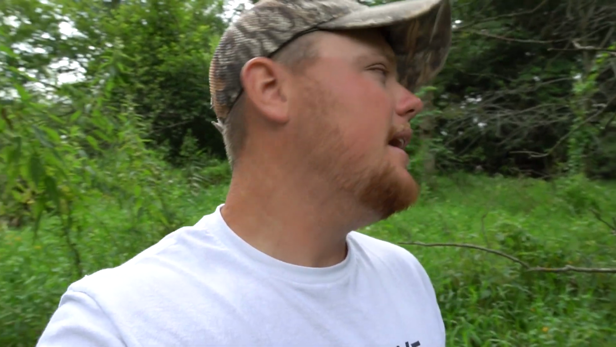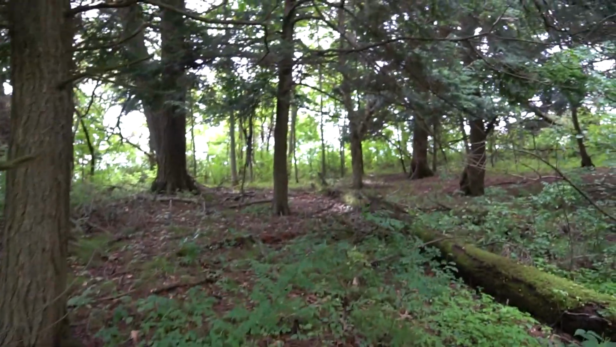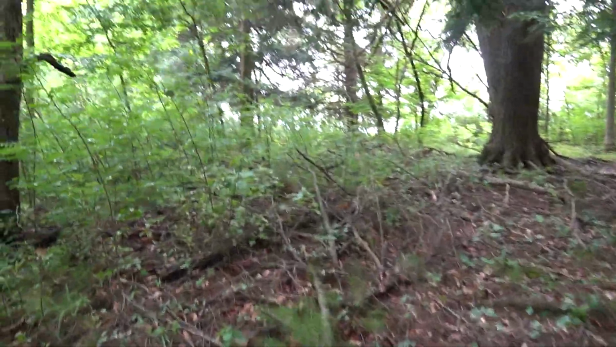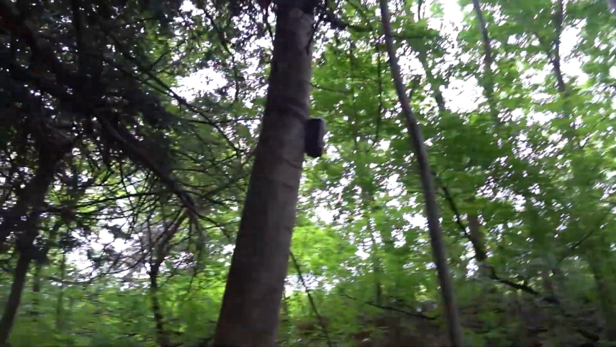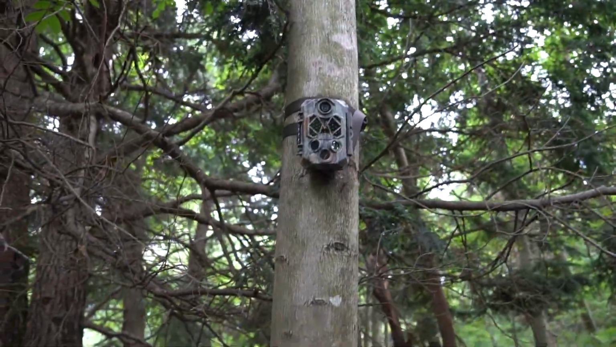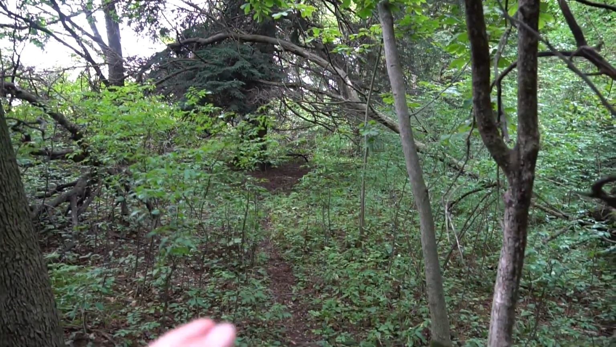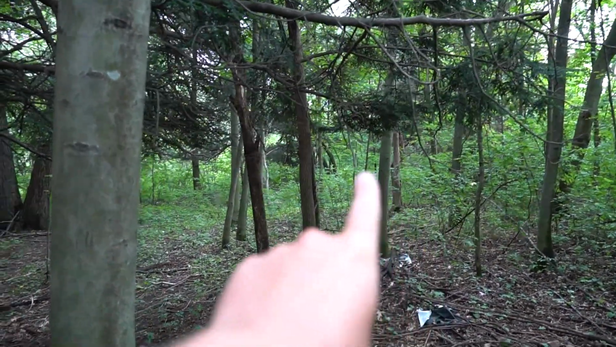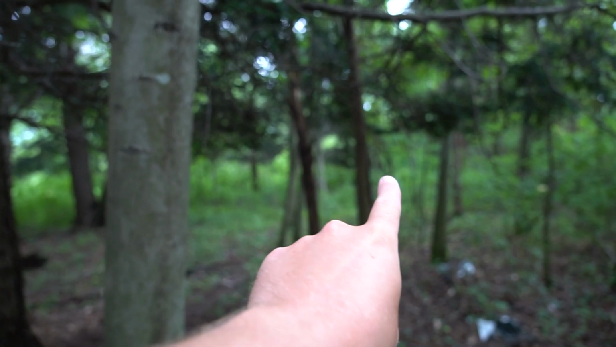I'm going to go ahead, format this SD card, get it back into this camera, and then we're going to check that next camera that's back behind me a little ways. Oh yeah, the storm definitely knocked some brush down off the trees here. Camera's there. If you guys have seen the last video, this is the camera that we hung up a little higher. We did that because there's a pretty solid deer trail going through here. This deer trail actually goes all the way through to another camera that I have set up on a tree just over there.